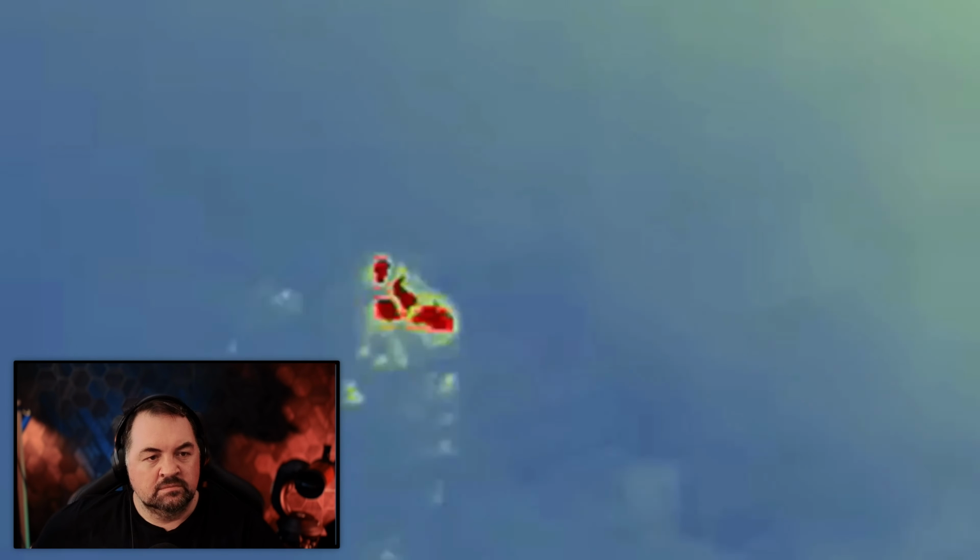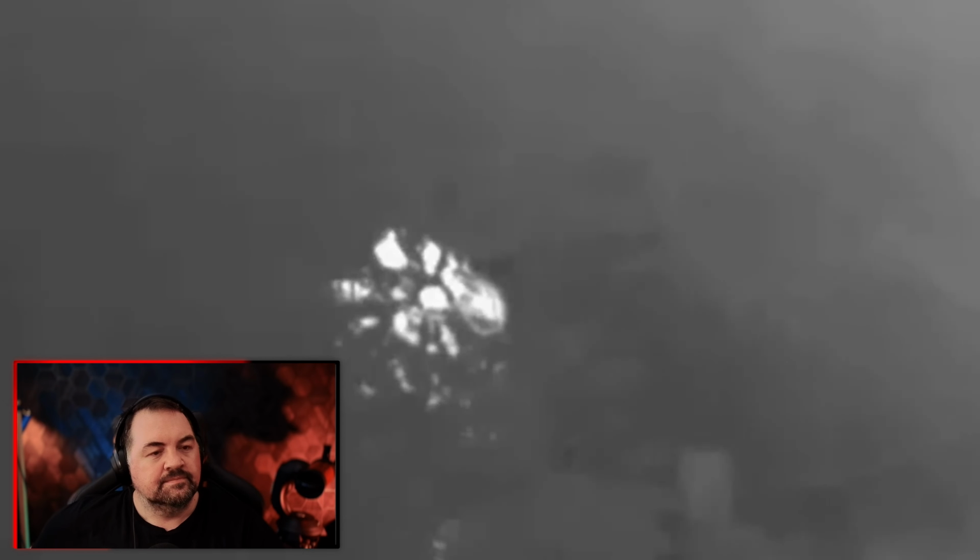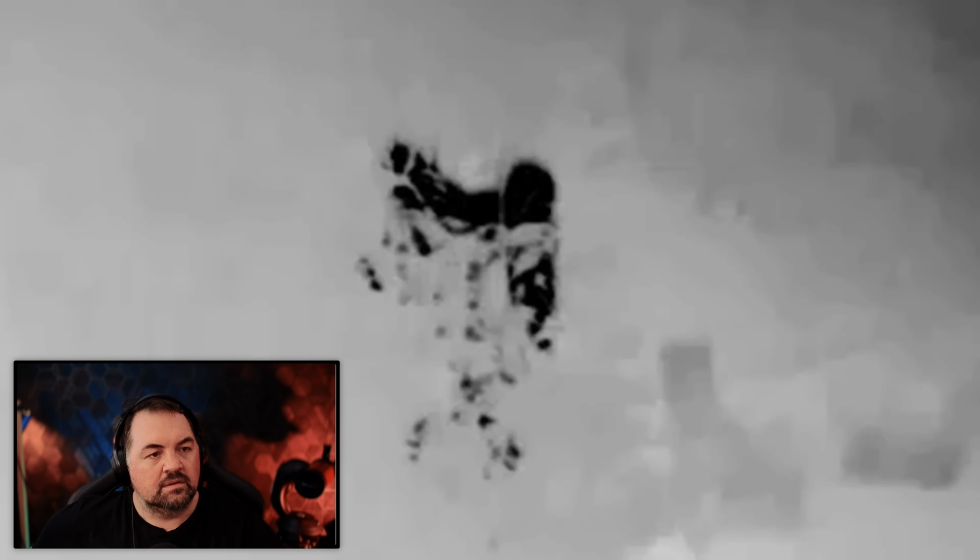There's some sort of subject, creature, person, if you will. It's something that's emitting a heat signature. And as we go through different FLIR filter arrays, this object's movement is consistent. There is something happening in here that's moving around. Look at the footage. I mean, it does look like an ape. I will say that it does look like an ape.